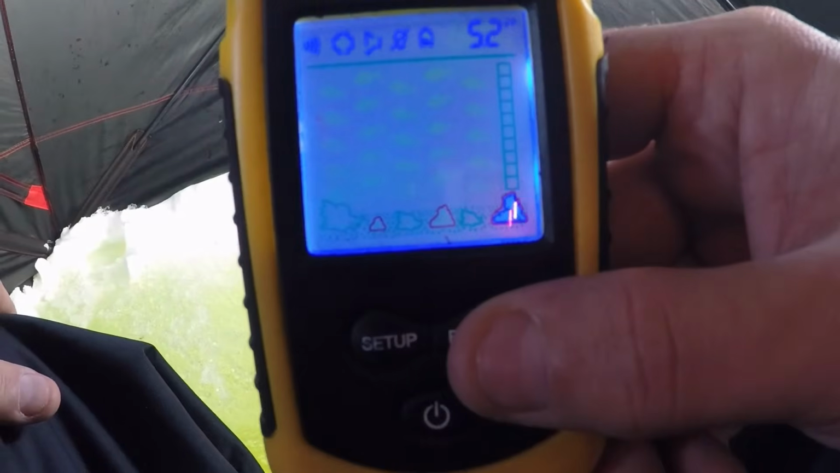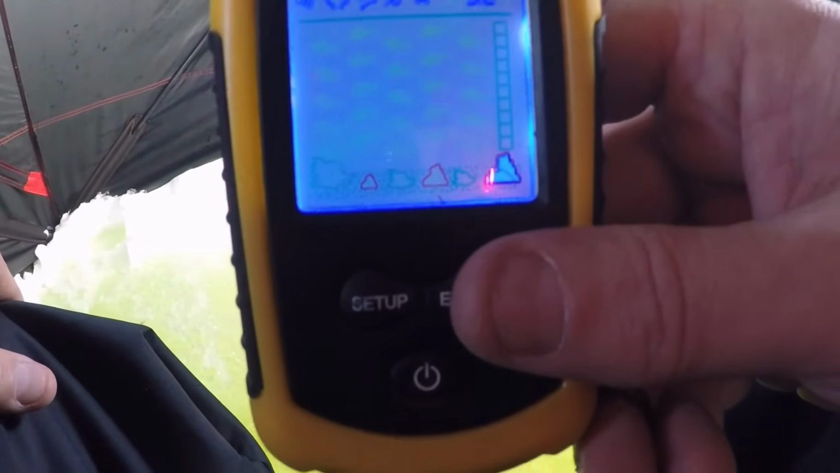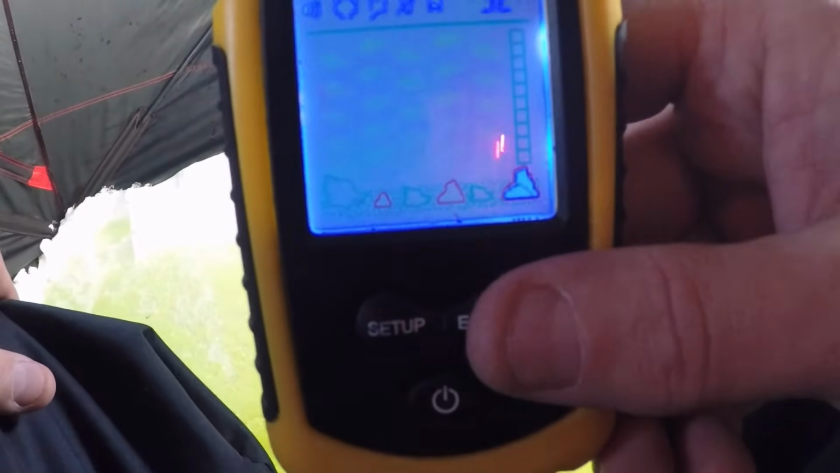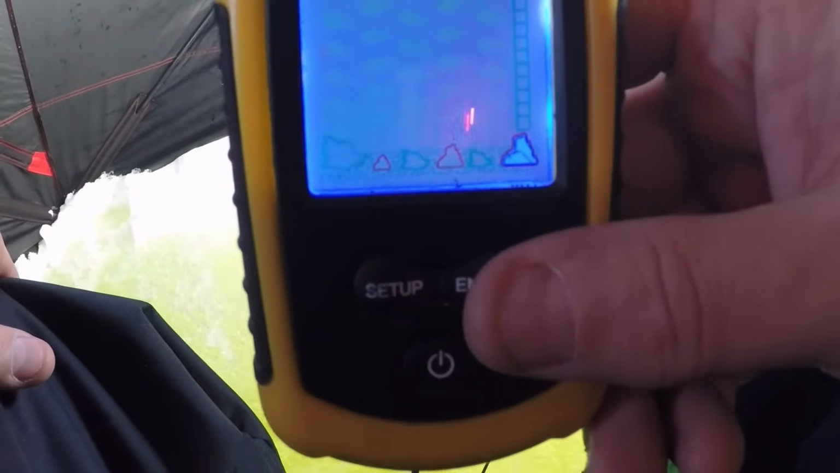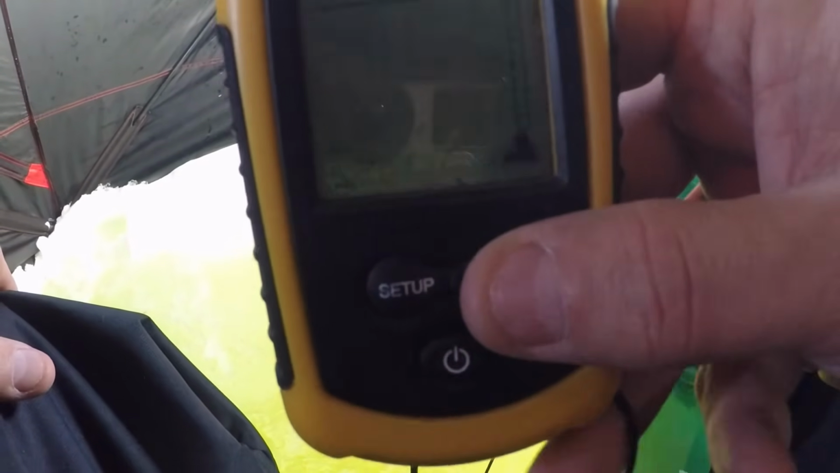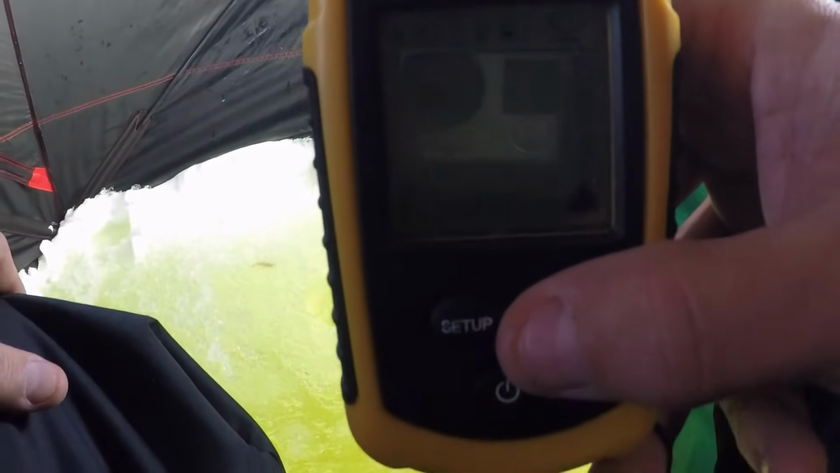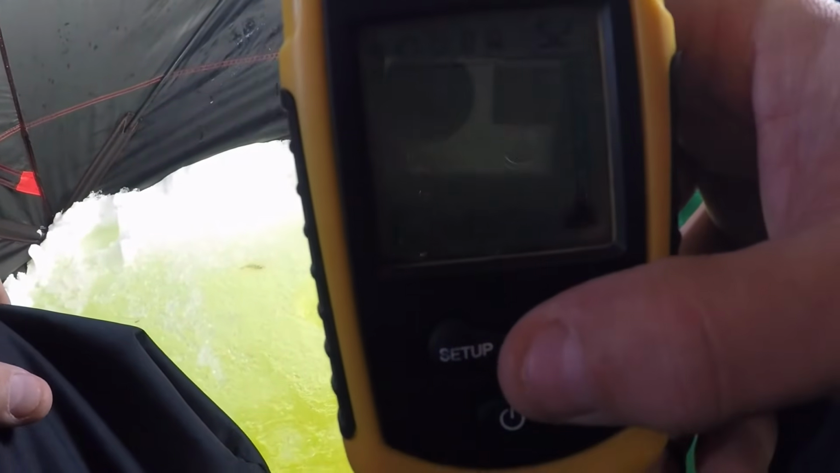I get asked all the time, every time I see a fish icon, does that mean it's a fish? No, it does not mean it's a fish. It's probably a fish, but there's lots of other things that swim under the water. There's turtles, there's, I don't know, snakes, the Loch Ness Monster. I have no idea what's under there. It's probably a fish, but it may be something else swimming by.